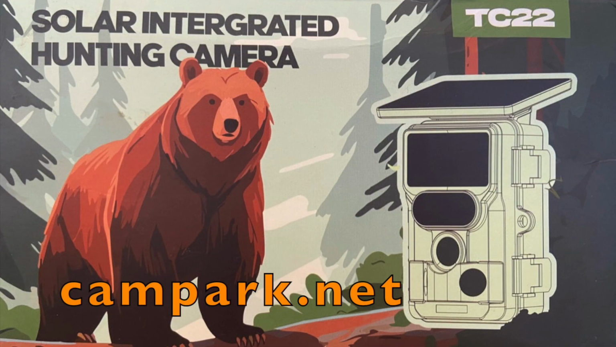We've got this little Campark TC22 to test out a bit.